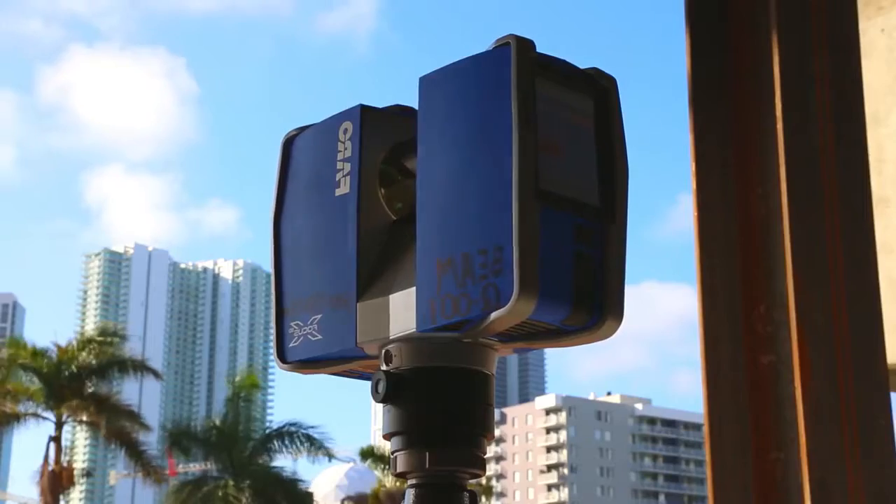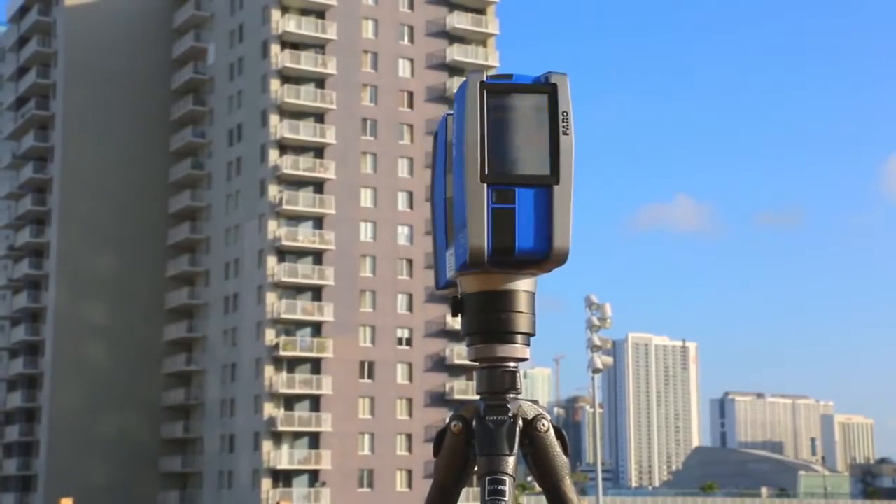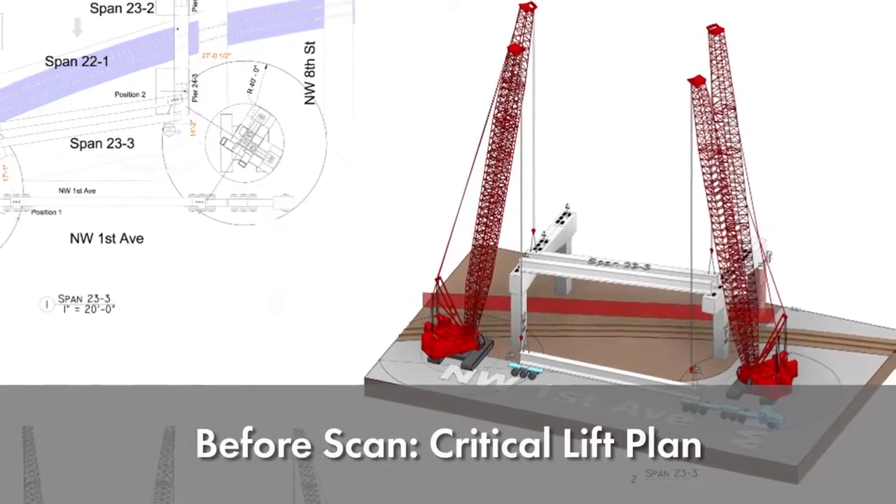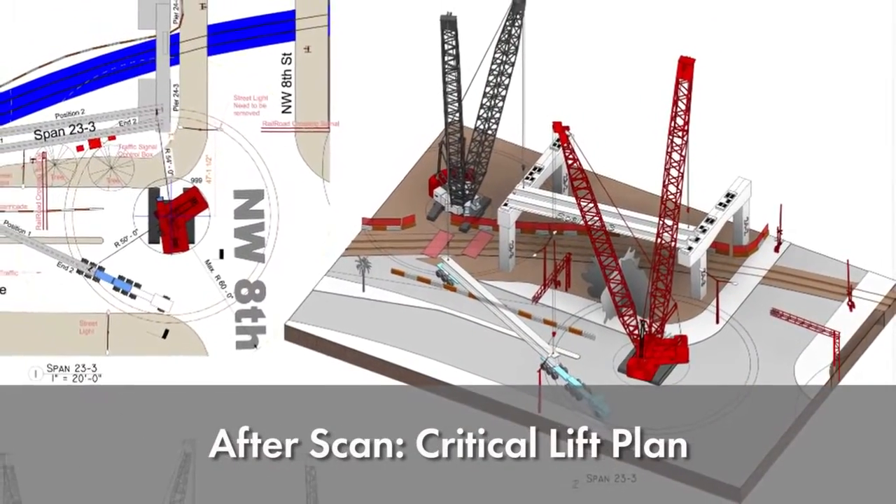We thought, let's use the scanner and then get the whole area around and bring it to the model. Once we did that, we realized that we're talking a whole different scenario here. There is a lot of obstruction. The crane that we picked earlier was not valid because the plan changed completely.